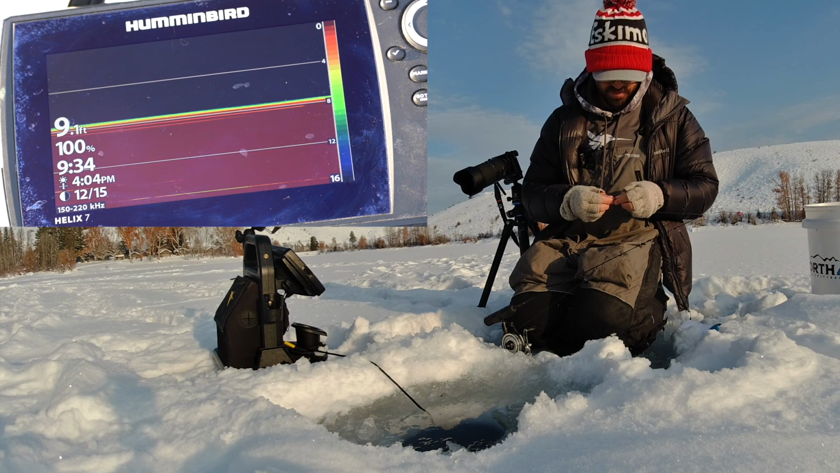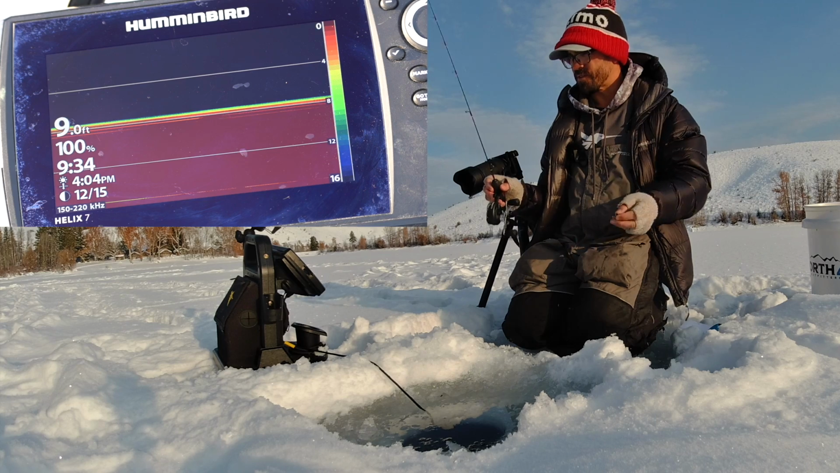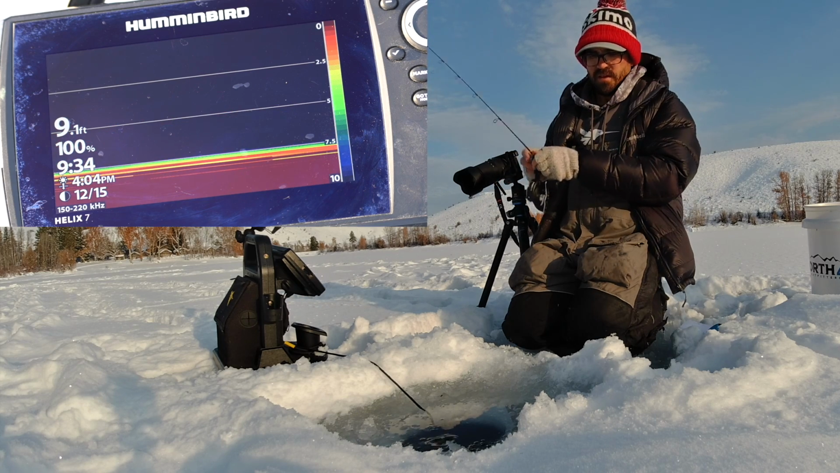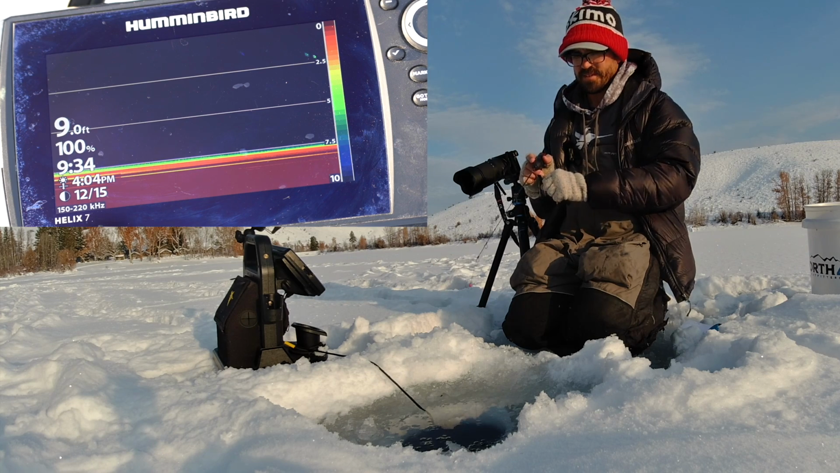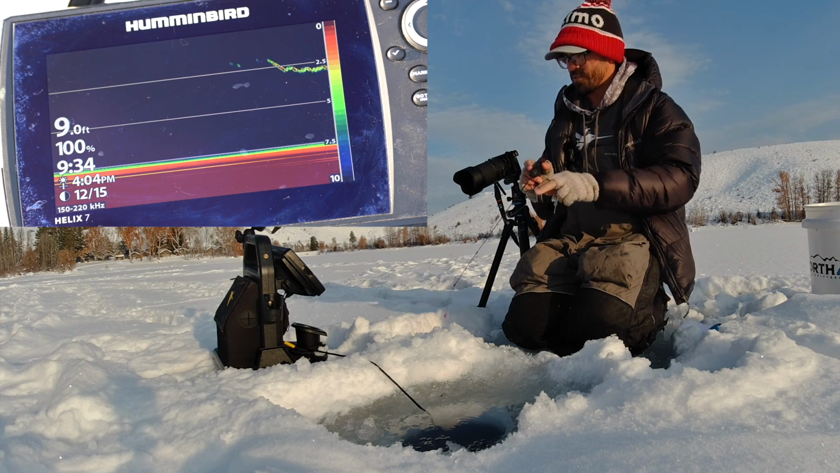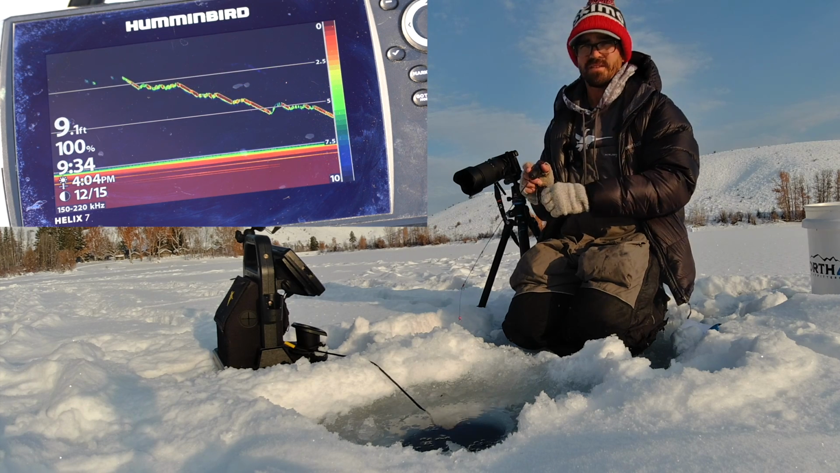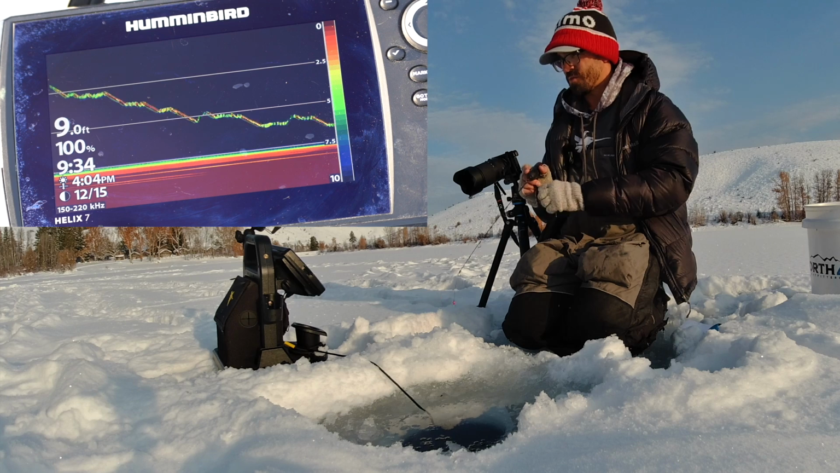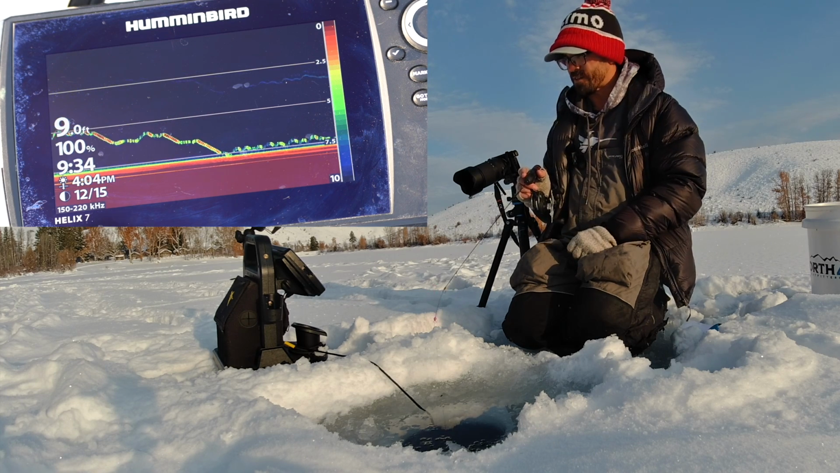And there's more variability in the frequency ranges available on the Helix as well. I think its range is somewhere around 28 to 270 in terms of the different frequencies, and it has a couple different CHIRP settings within there, which are going to allow you to filter out competing transducer signals, but also optimize for the conditions that you're in and for the size of the target that you're fishing.